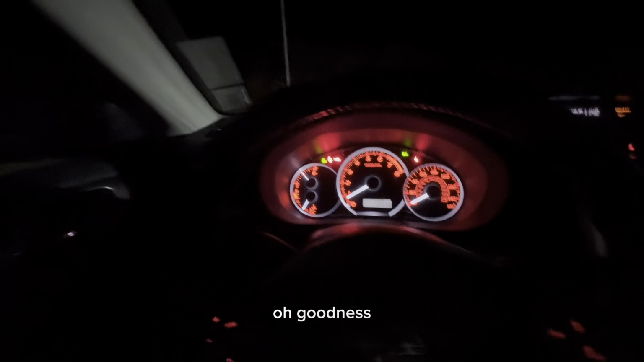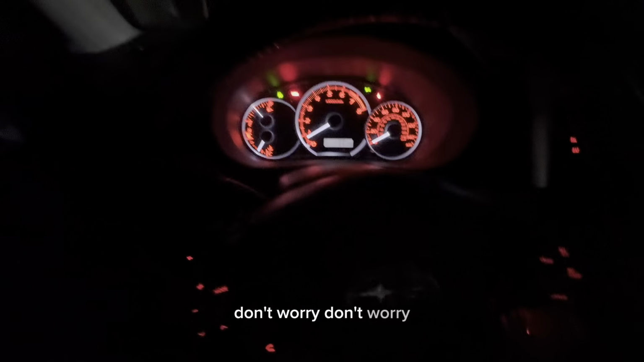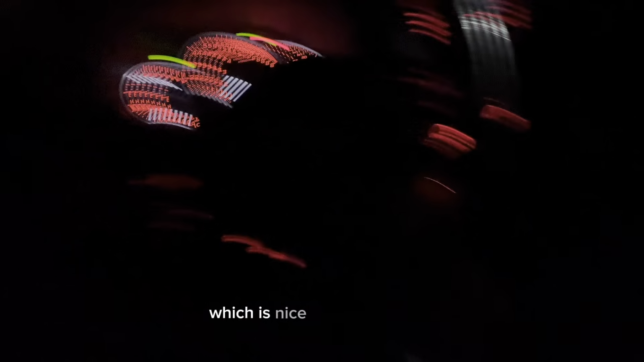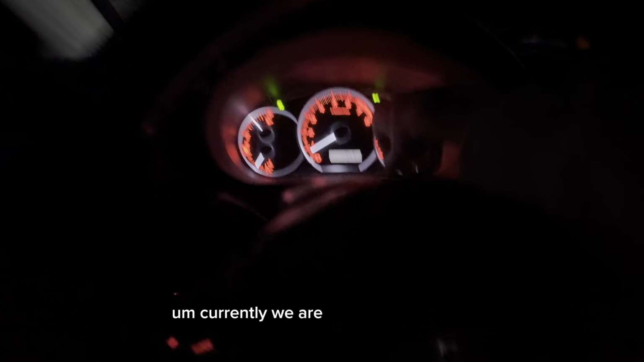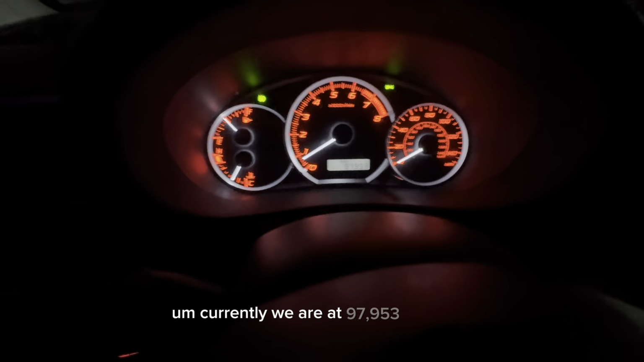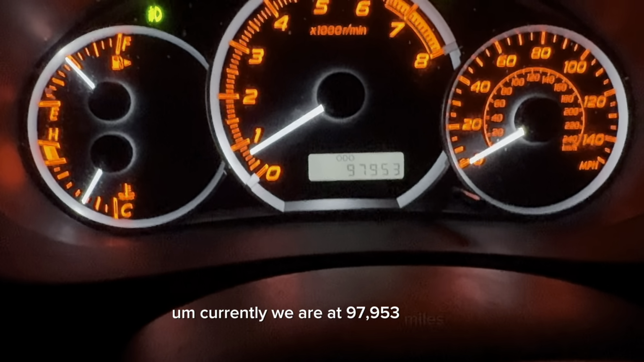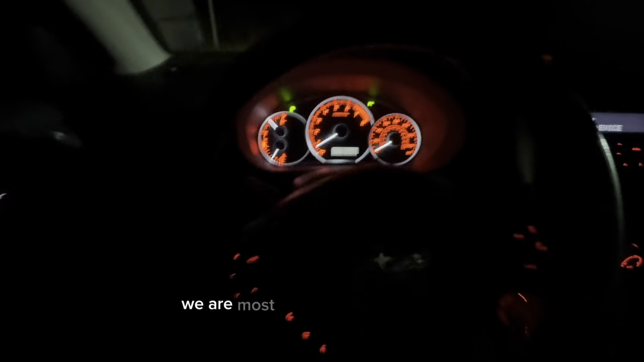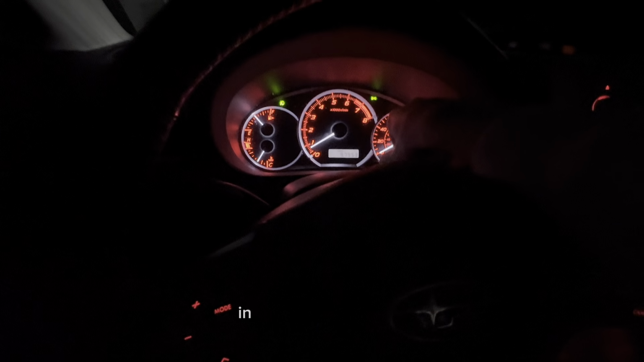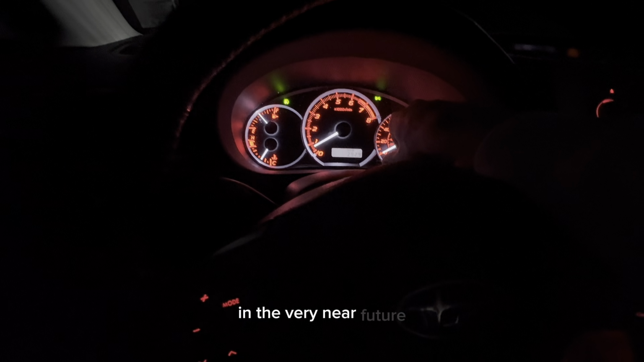Oh goodness! Don't worry, no check engine light. Haven't had one in a minute, which is nice. Get the seatbelt on here. Currently we are at 97,953 miles. We are most definitely going to need a timing belt change in the very near future.